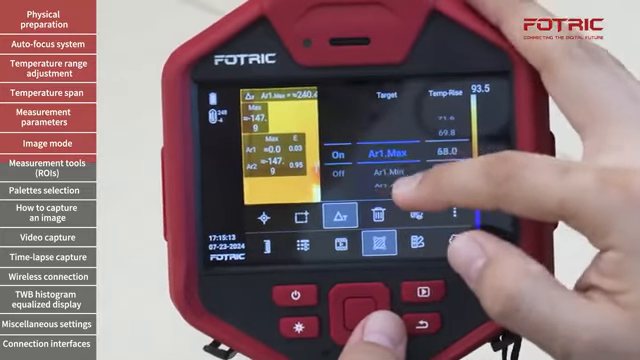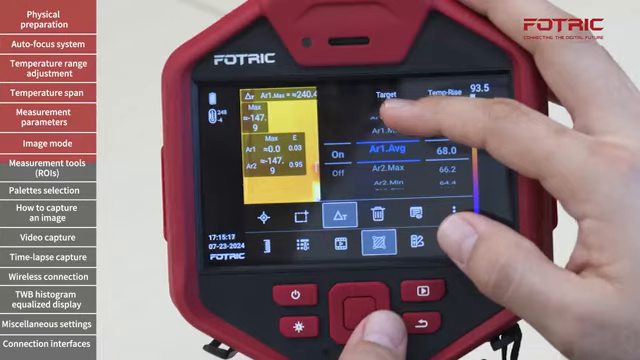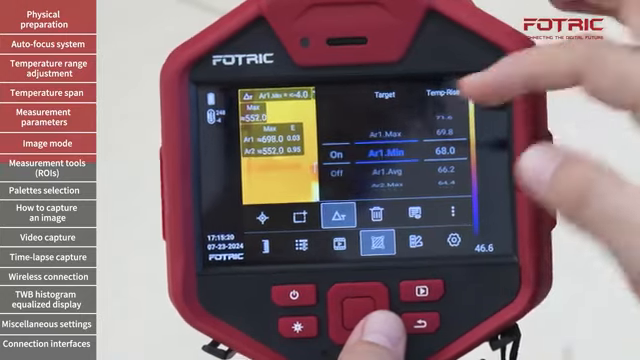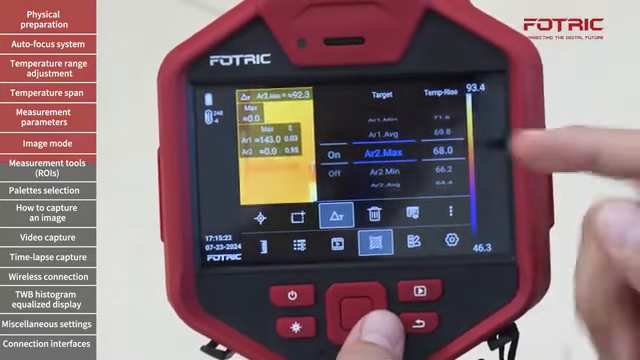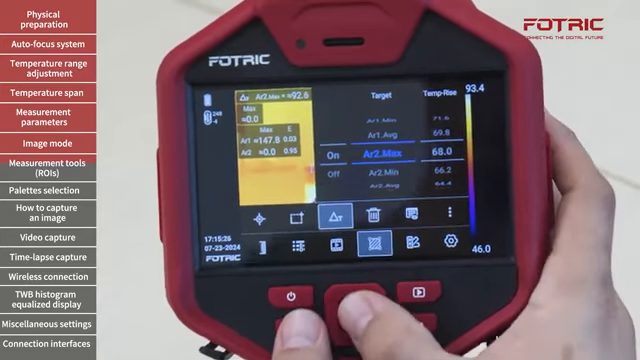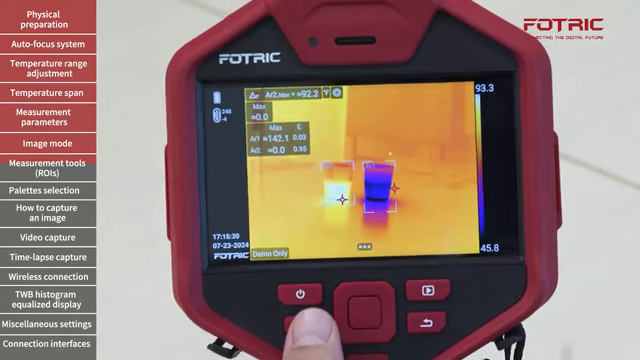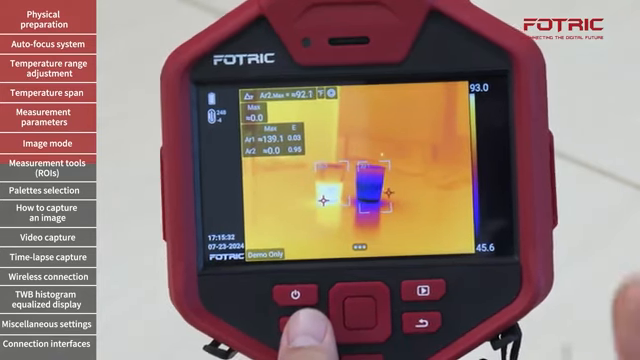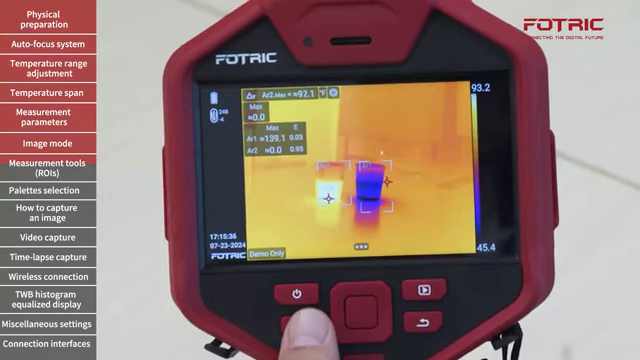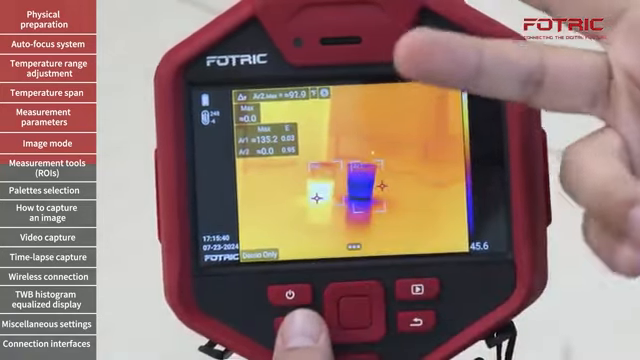So in this case, I'm going to use area 1 maximum temperature, but I could also use area 1 minimum temperature or the average. I'm going to use for now area 2 maximum temperature as my reference point, my reference temperature. So now you see that in the top part of the screen, it appears that delta T reference temperature is area 2 maximum temperature, which is 92 Fahrenheit. The difference between that and area 2 is 0 because it's comparing with each other.